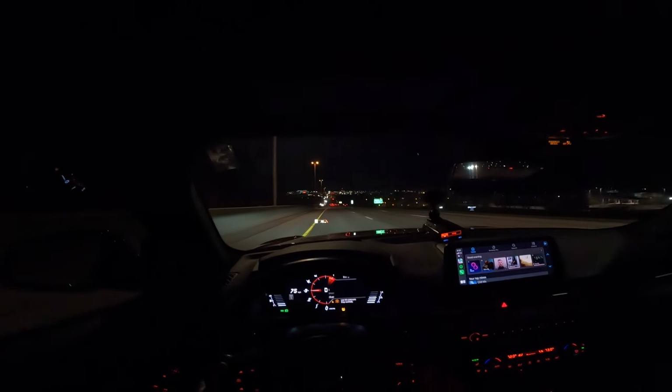Just gotta gas it a little bit. Can't do too much. These tires don't grip like that. Gotta slow it down.